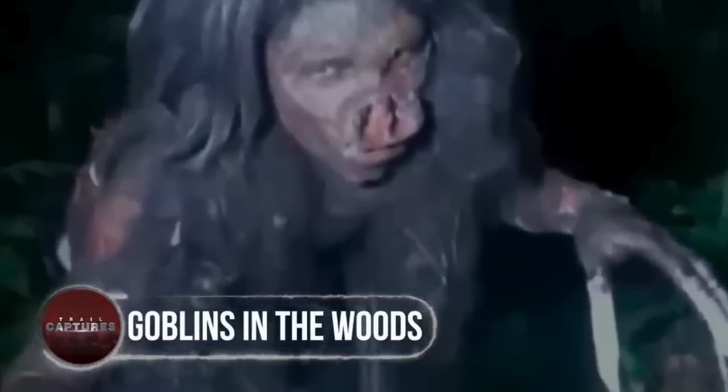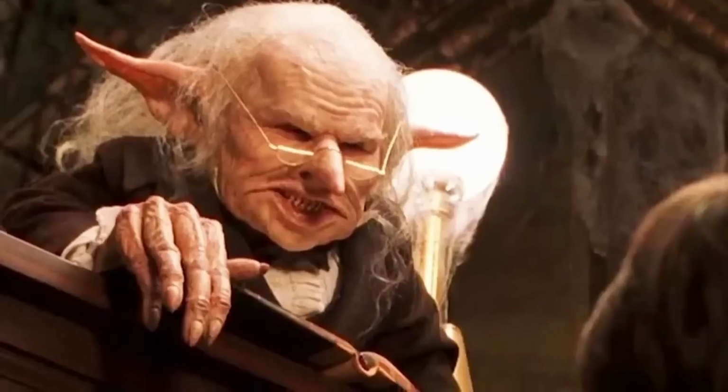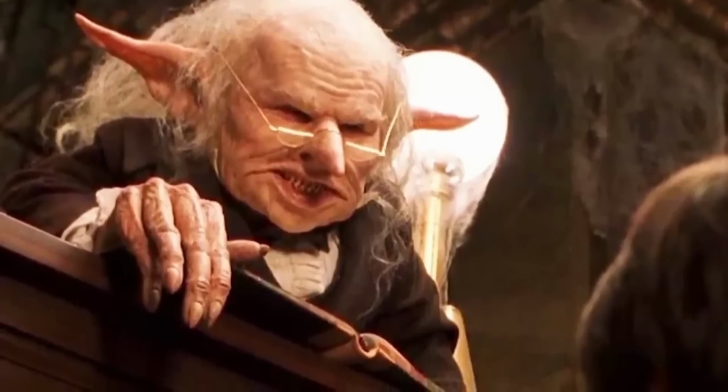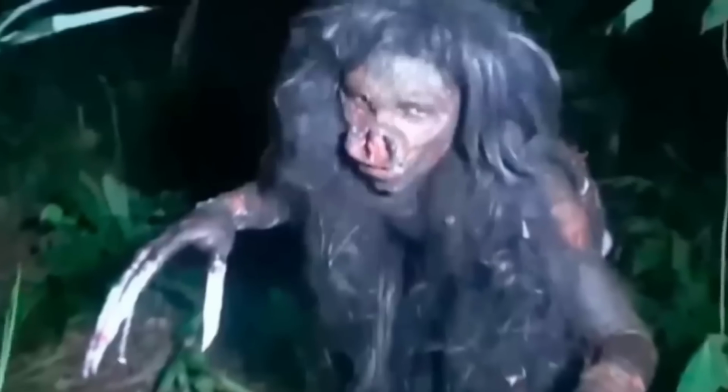Goblins in the woods. In these mysterious woods, a trail camera has captured something quite baffling, leaving us scratching our heads. Is it a giant creature or those sharp claws that have us spooked the most? Some are even speculating that it could be a goblin. Goblins have been part of folklore for centuries, with various tales emerging from different parts of the world.